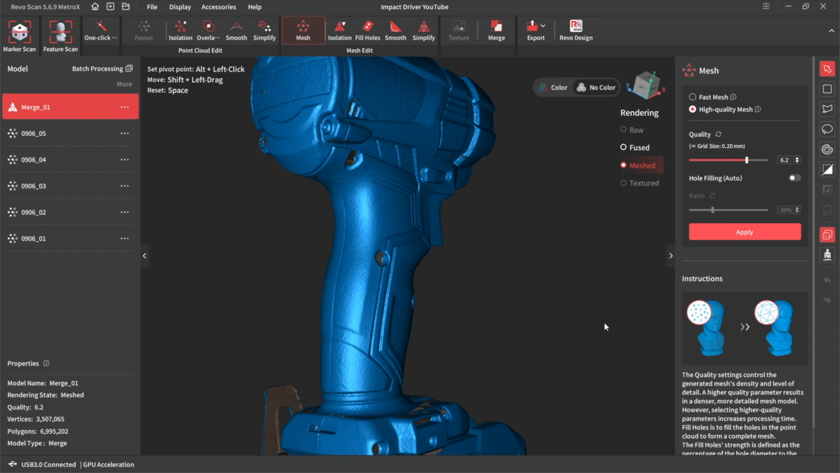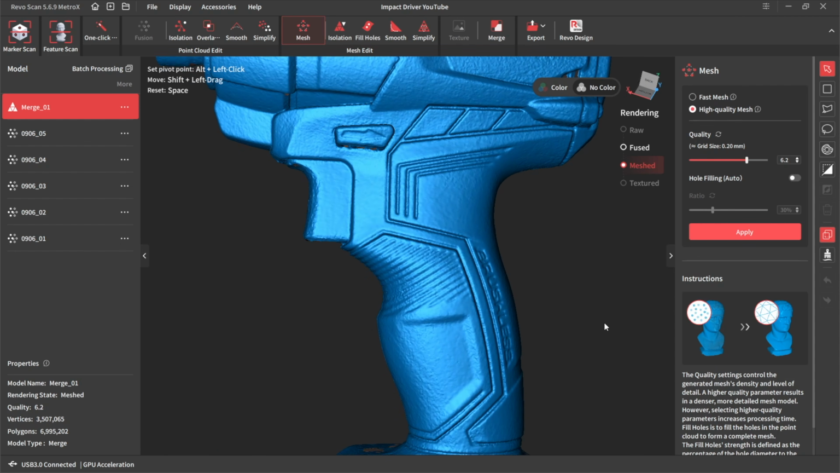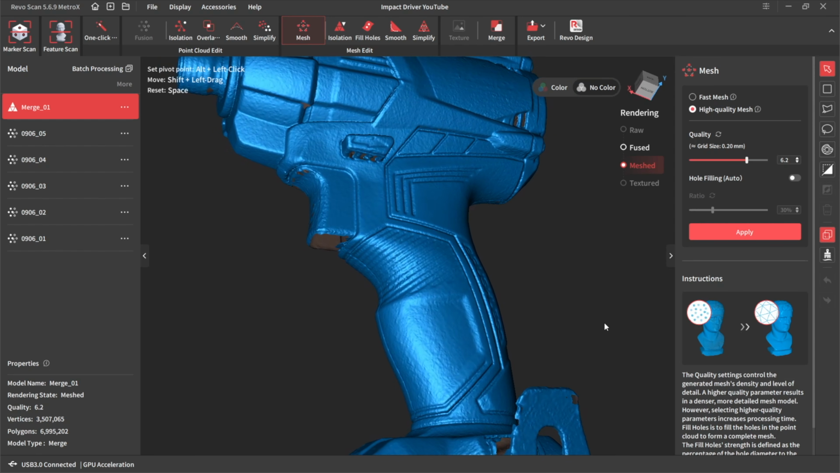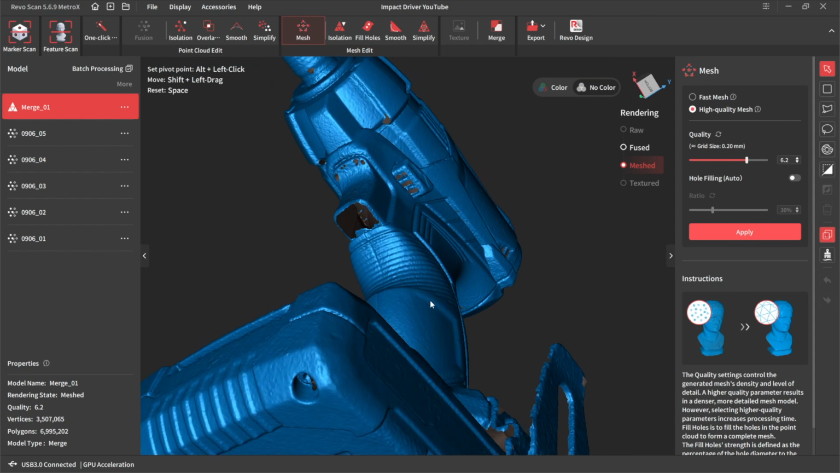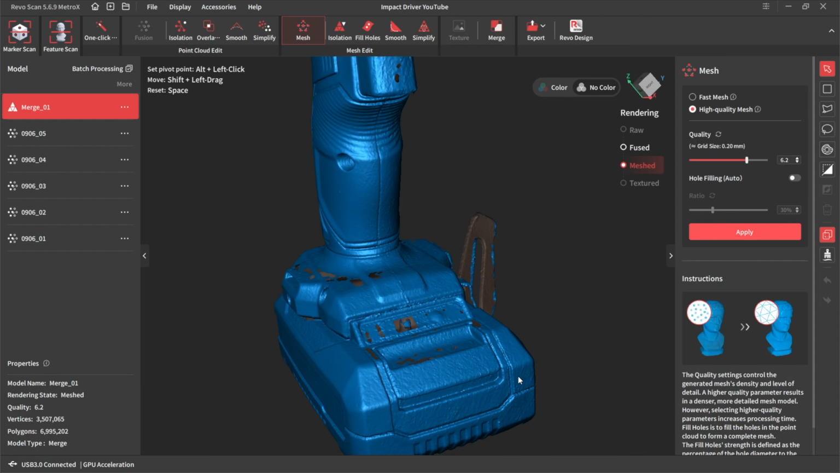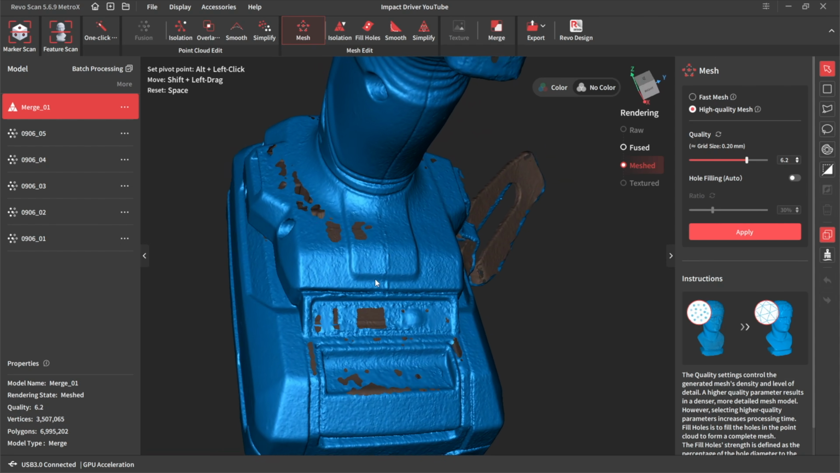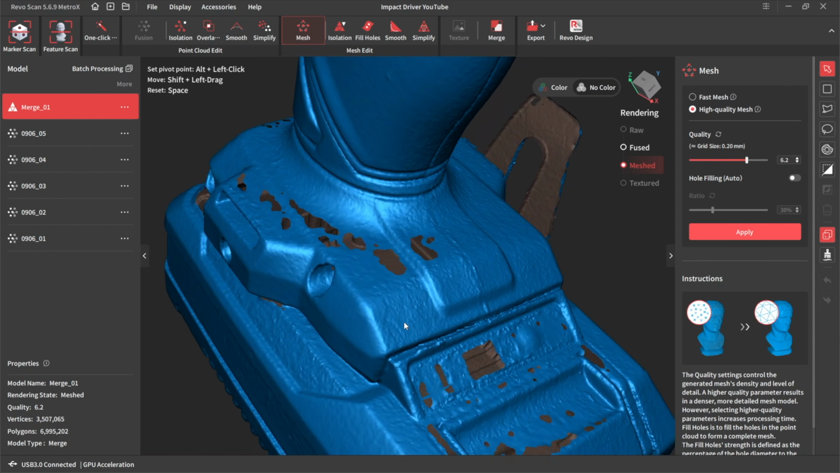Look at that, that's a nice scan. All the detail around the handle. Missing the bit at the bottom, but that's probably user error. Missing a little bit there, which fill holes would probably sort out.